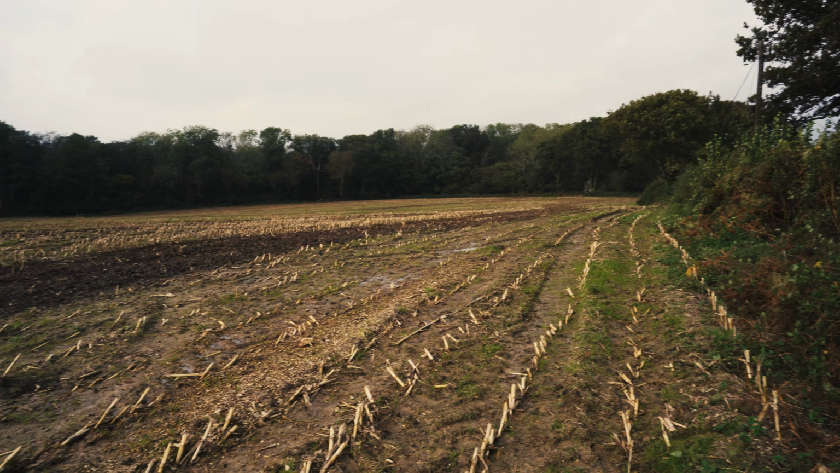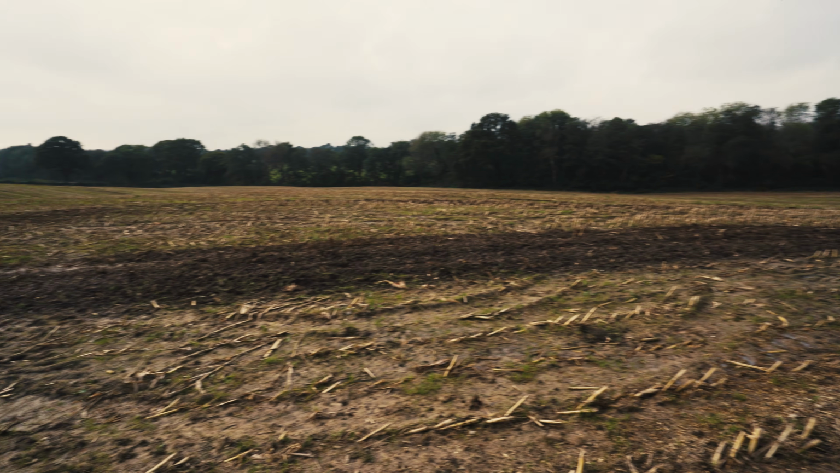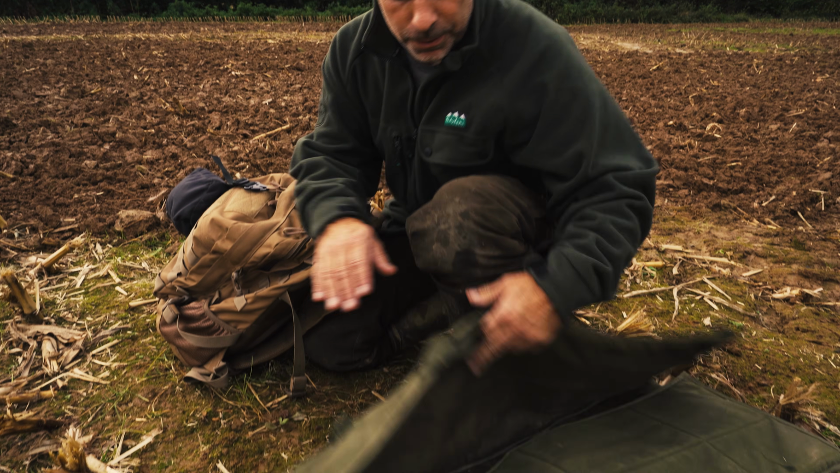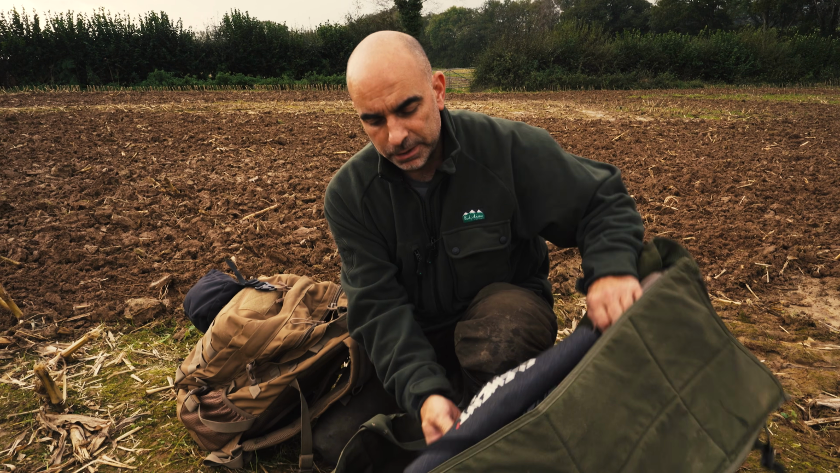Okay, so this evening we're going to be out having a look for a deer. There's been a few roe deer on this farm recently, so we're going to have a look around and see if we can find a buck. I've got the 243 with me, and on there at the moment I have got the element scope.